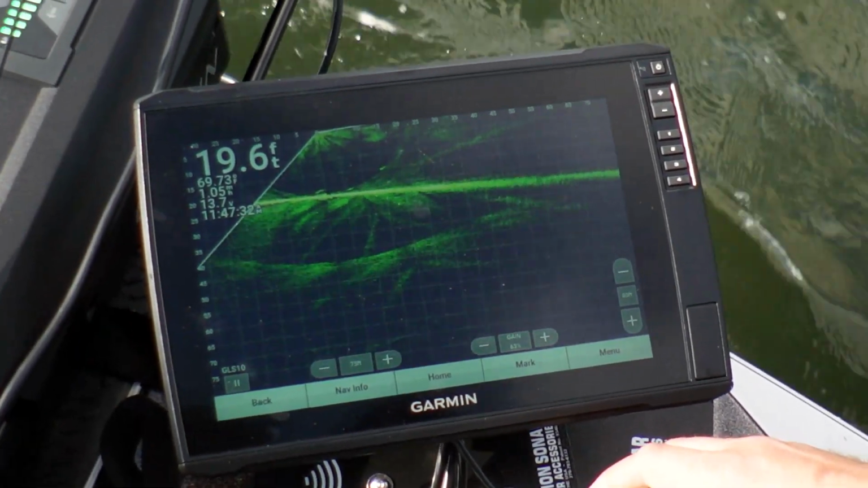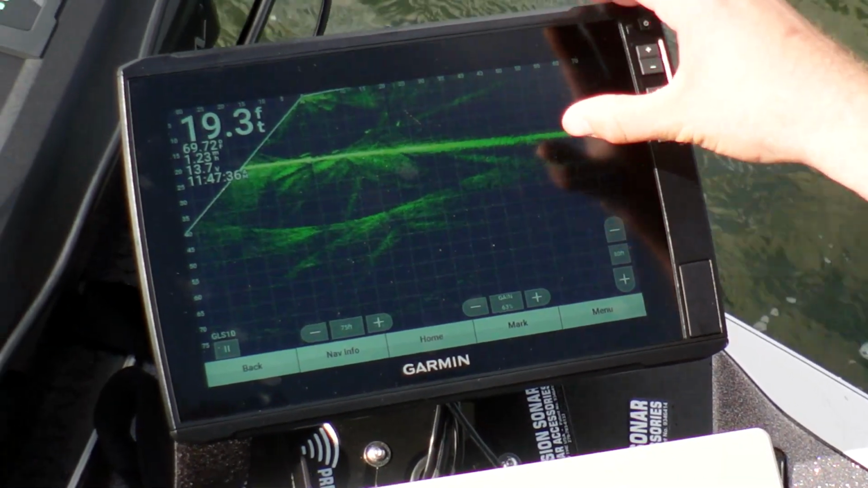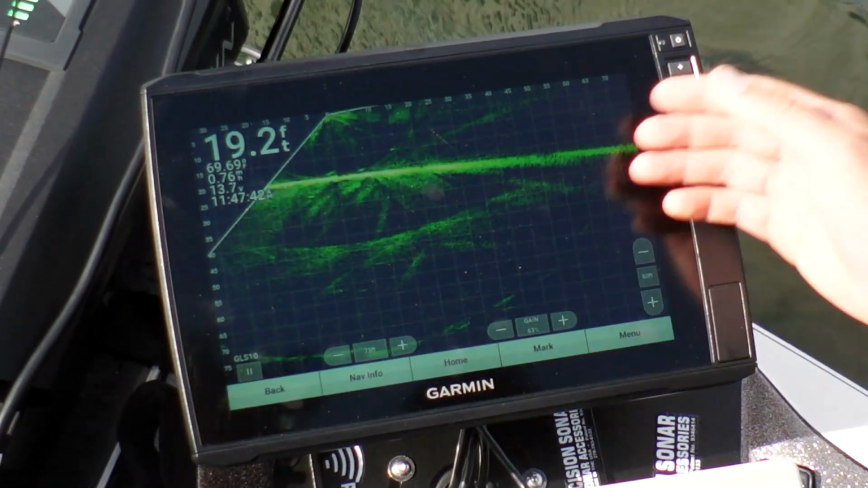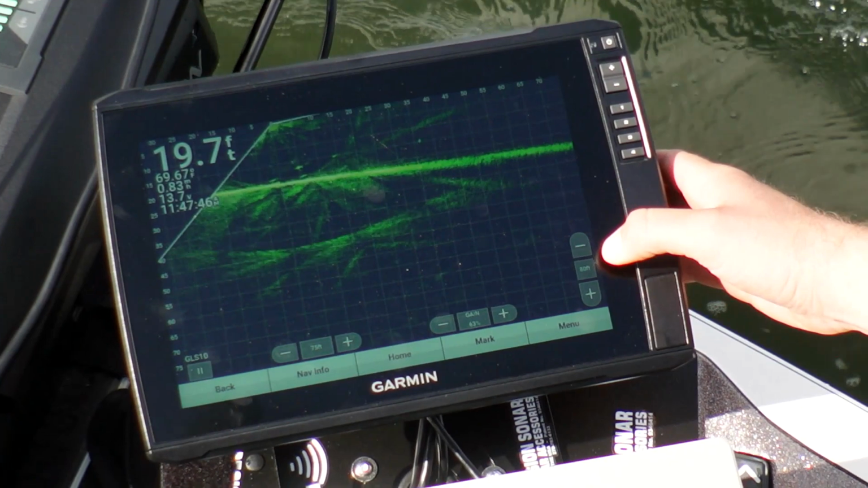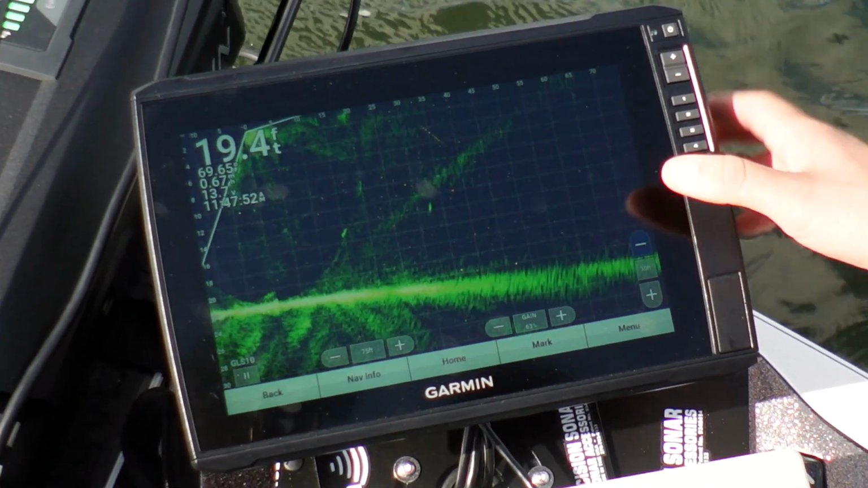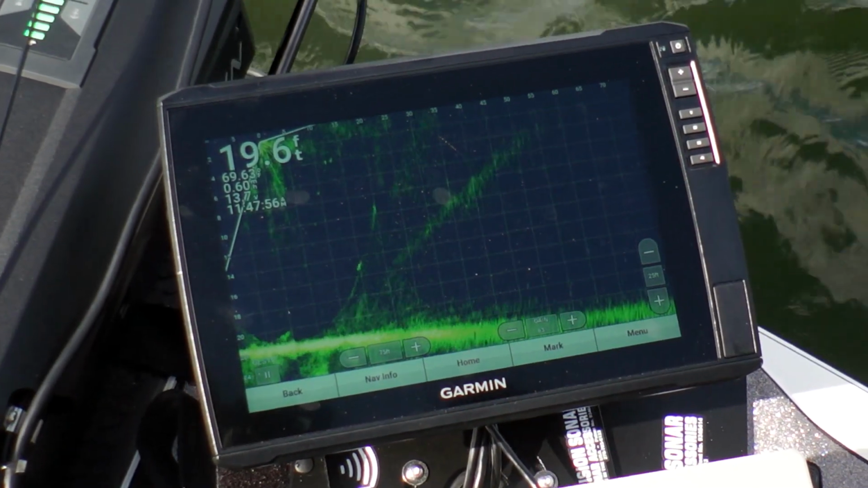As you can see on our graph, we've got it set really deep here. So only a quarter or a third of our screen is actually showing the water column, and all the rest of this is wasted on showing the bottom. It's really easy to go in and change that. You can take your unit out of auto depth and then turn it into manual and just bump that button until you're really maximizing the height of your screen. You can still see the bottom and fish suspended around here.